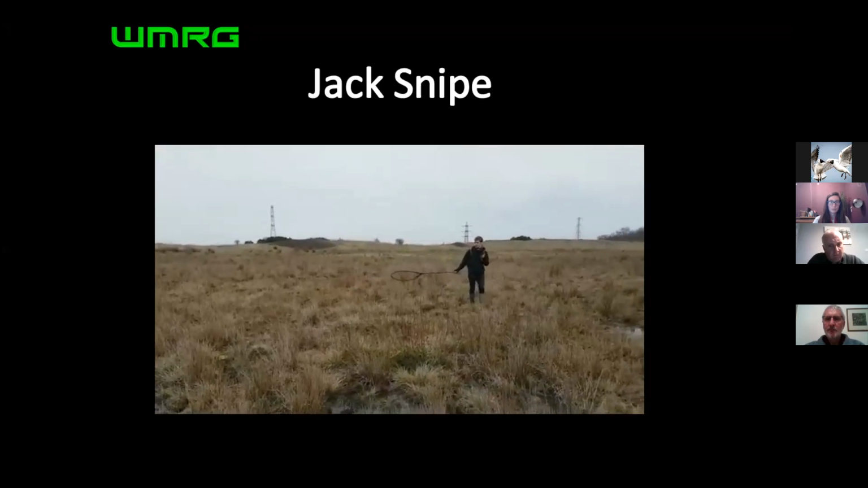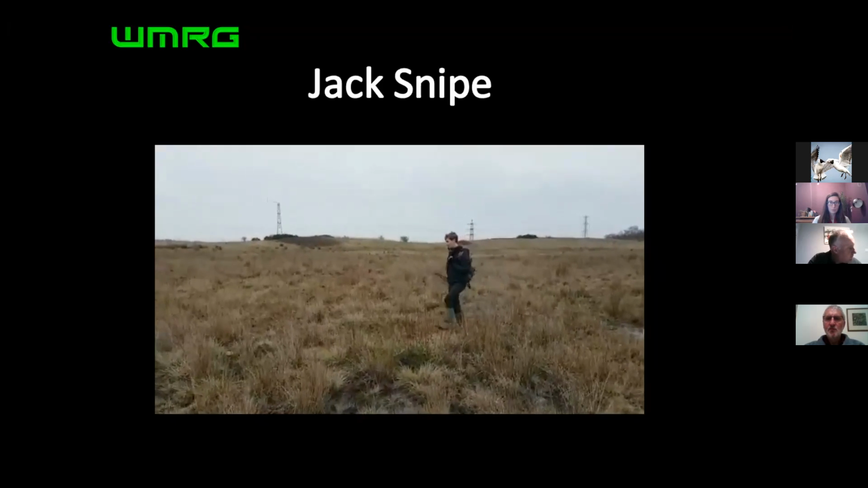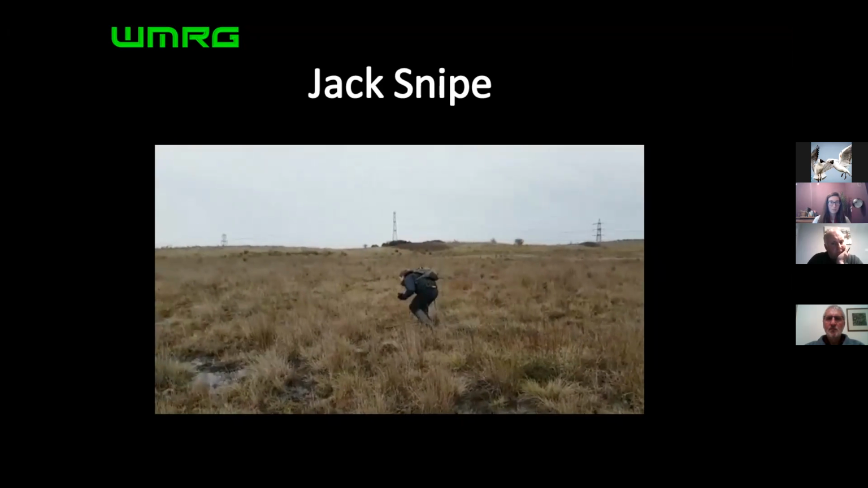Also something we've never been able to do before is actually get a hand net, walk around the back of the bird and just pop the net over the bird like you've seen there. So this was fantastic, really a step forward in the way of monitoring birds, and we're able to catch them year on year and show good site fidelity for this species.